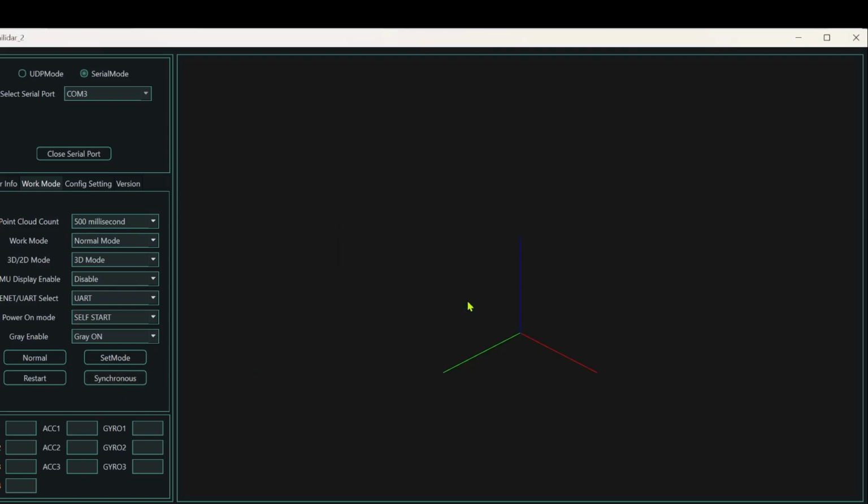All right, so now you'll see that we've got the IMU disabled. We've got it in normal mode versus negative angle mode. And it's set to self-start. What that means is anytime you plug in power, it'll automatically start spinning as opposed to being command started. If it's command start, then you'll have to send it a command to start it. And this is basically the button that puts it into start versus standby mode.